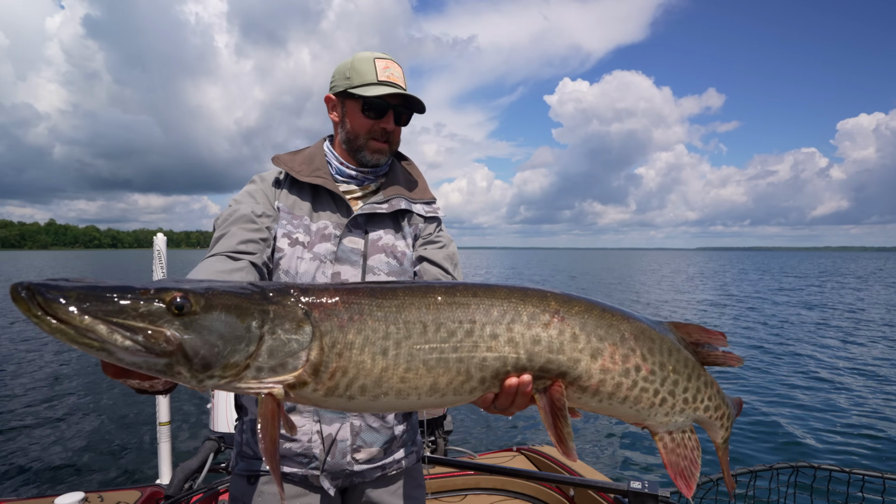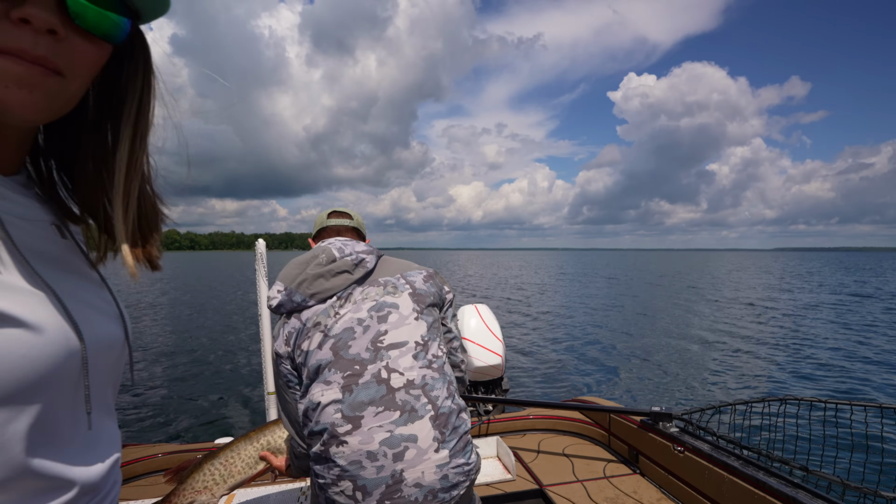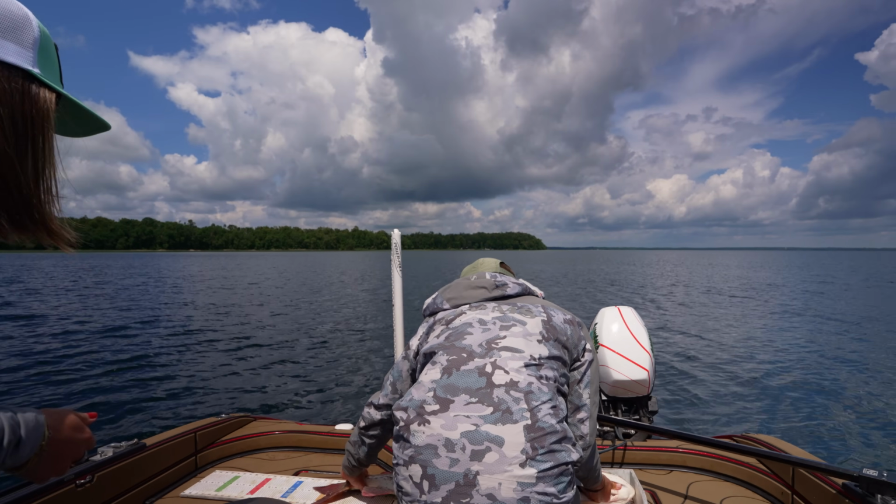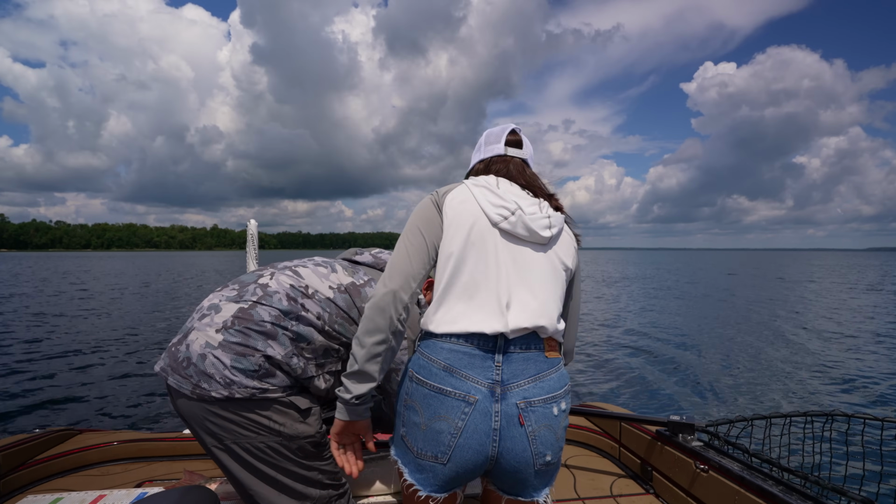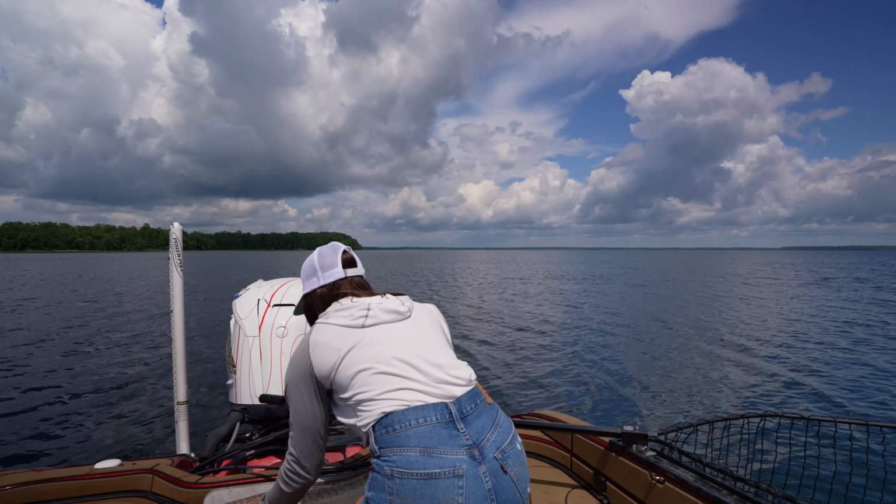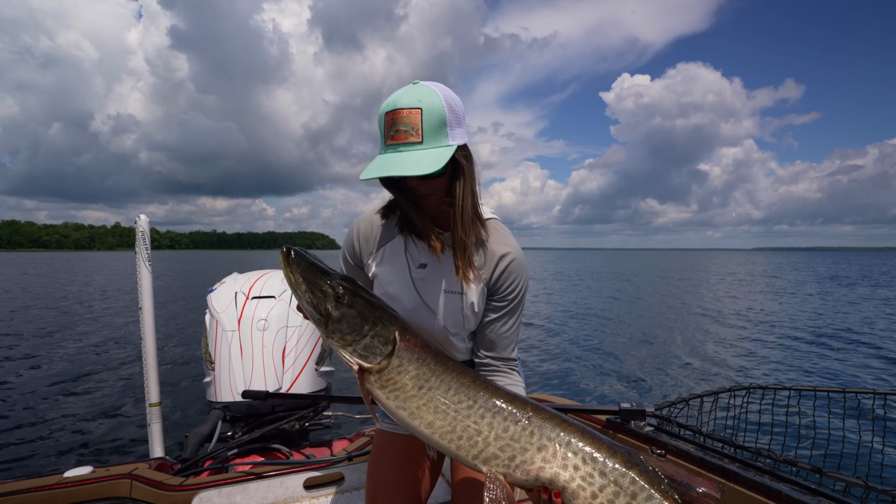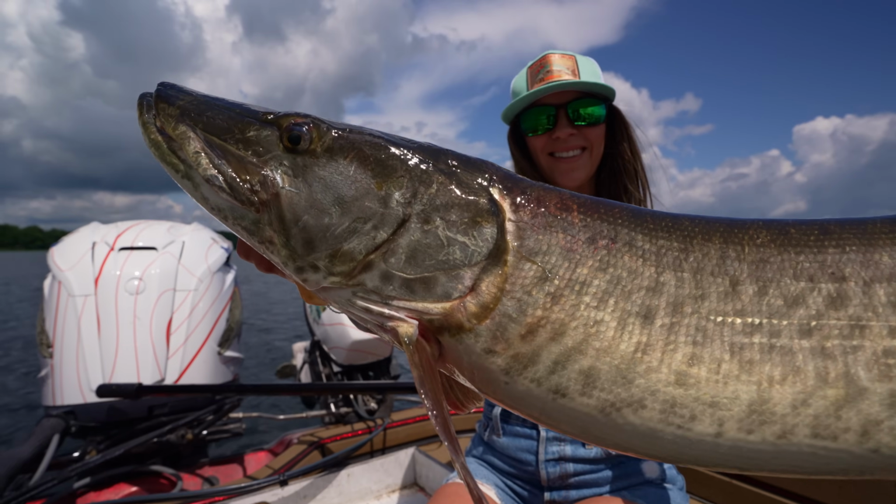There she is. Nice fish. Yeah, it's a nice fish. Kevin got him out of the bag. Gonna measure him. Yeah, 43. Oh, 43, just about. Here we go. Come on over. There you go. I'll get out of the way here. Then you can just push it out.